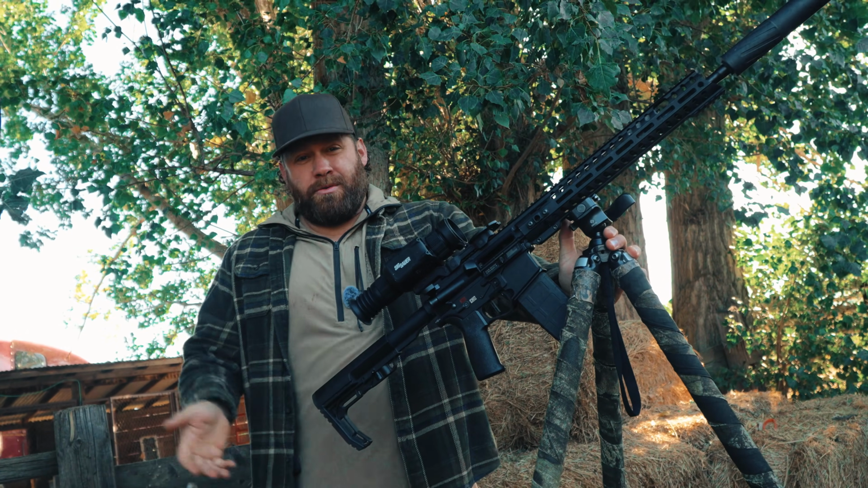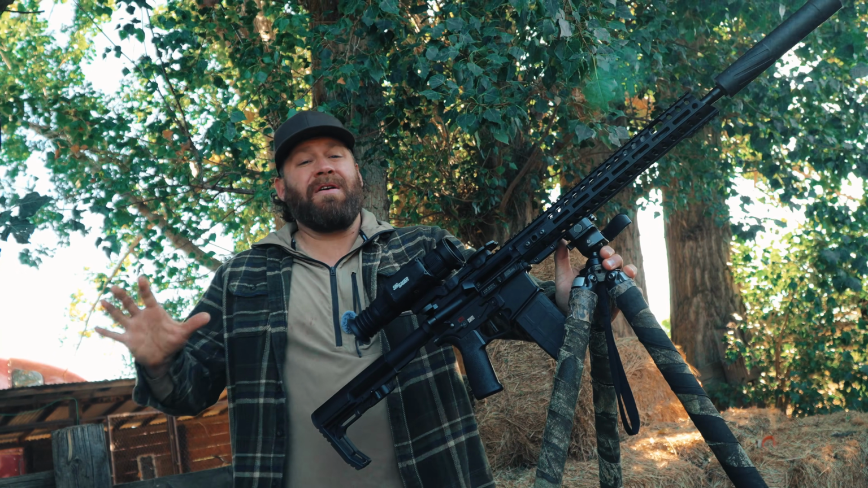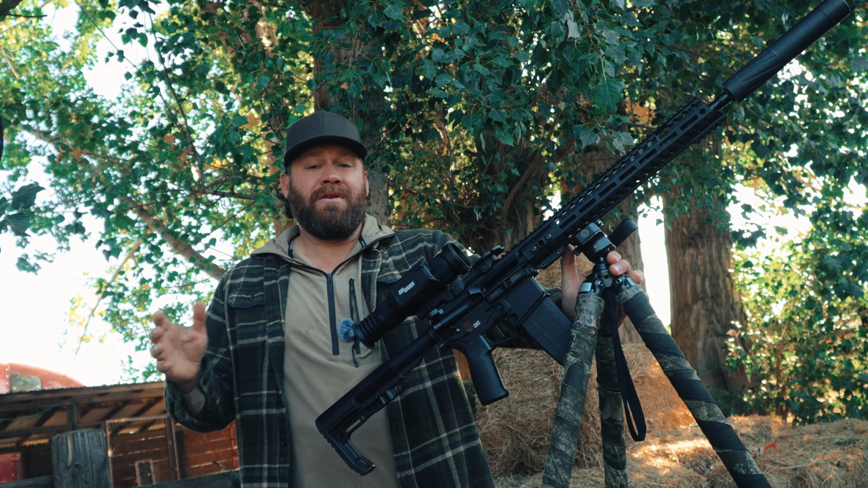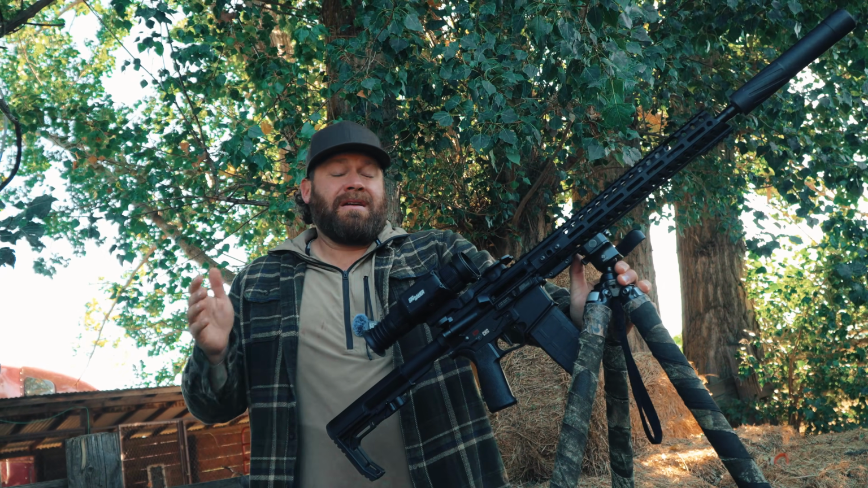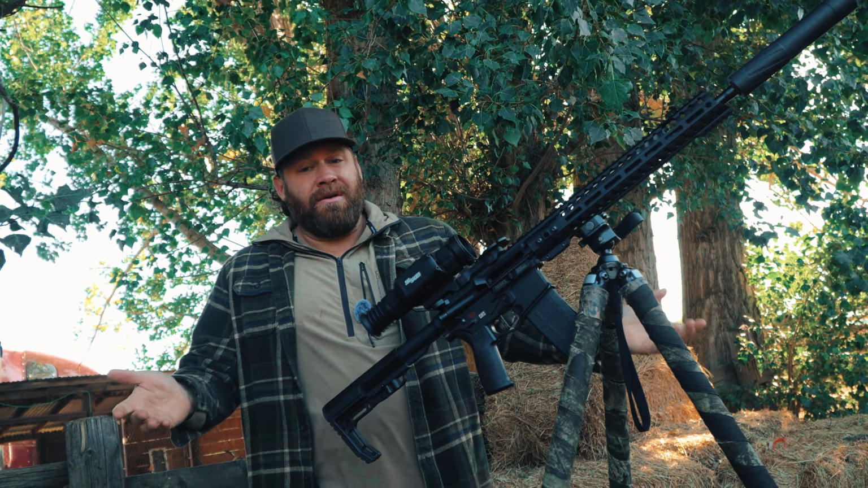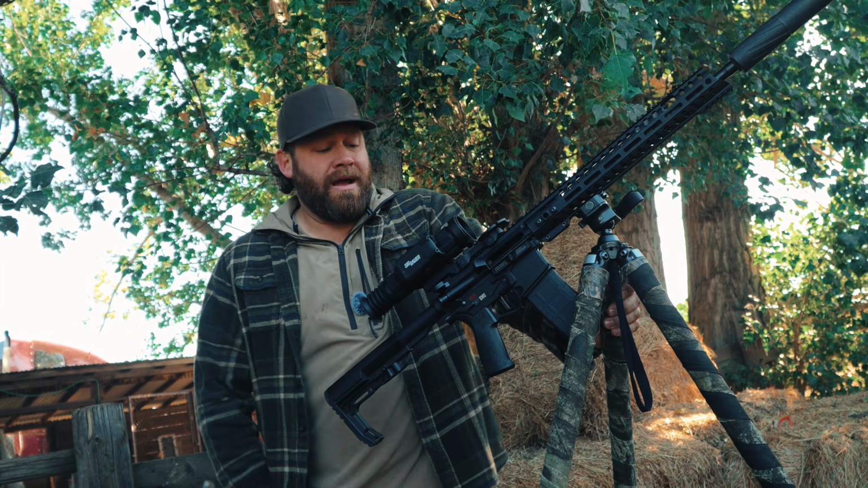I wish that it was 3, and the reason I wish that is just because that's the base. That's what you start at. Now, for you guys that hunt hogs and thick stuff, 2 is going to be premium. It's going to be amazing. You're going to have a bigger field of view. You're going to be able to see more. But the detail this thing pulls in is great.